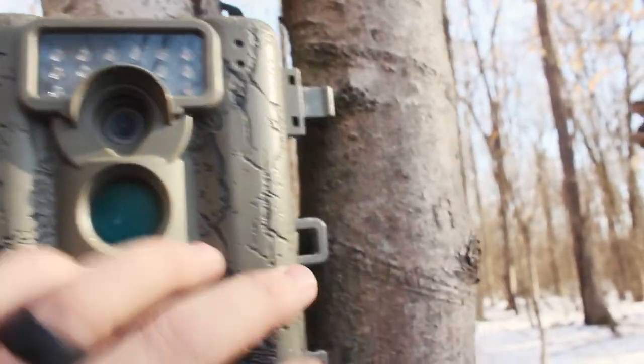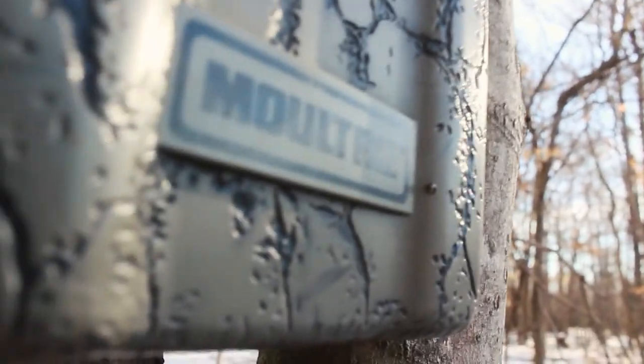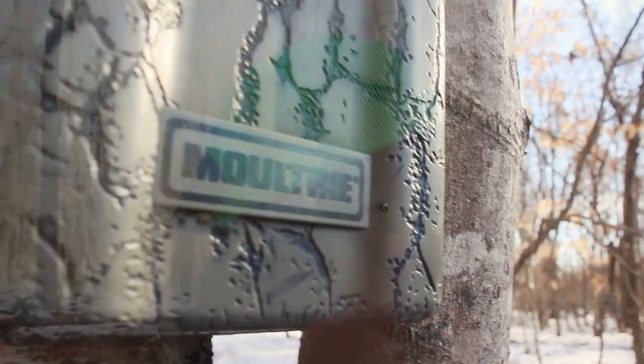So gonna get it all set up, and looks like the duck hunting's out. Everything's still frozen, but it'll thaw today. On to the next spot.